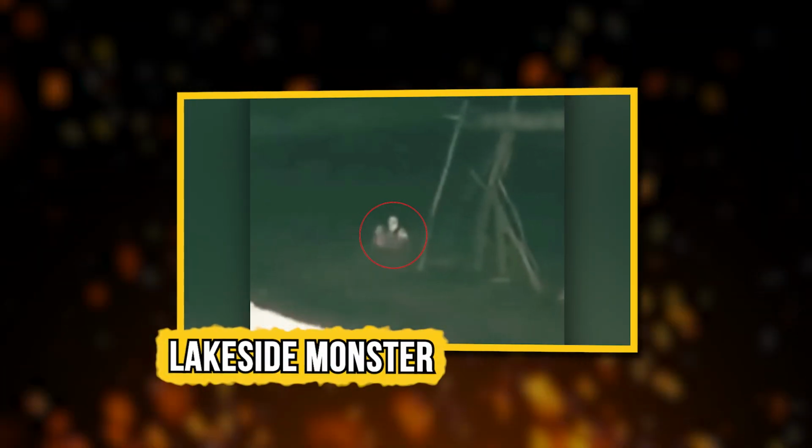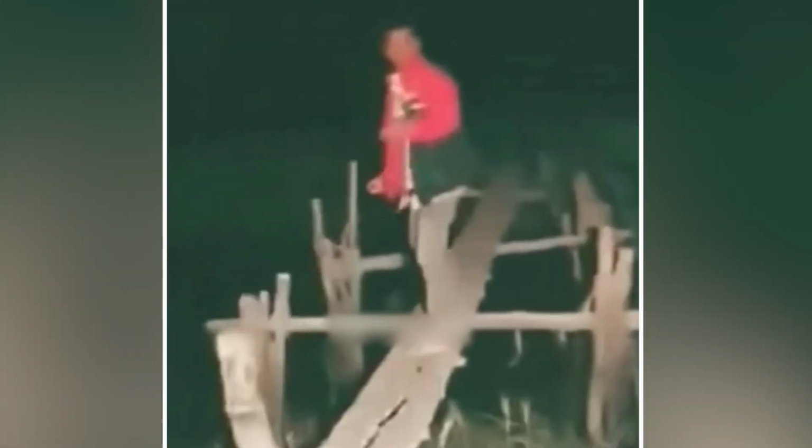Lakeside Monster. Next on the list is a clip in which a group of Indonesian fishermen were out solving a mystery. They had heard about the creature that lived in this lake, and it was their lucky or unlucky day, depending on your perspective. They spotted it.